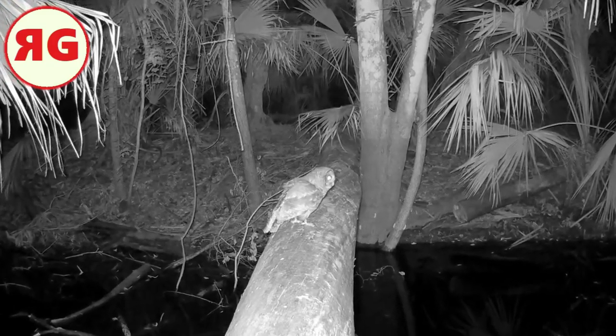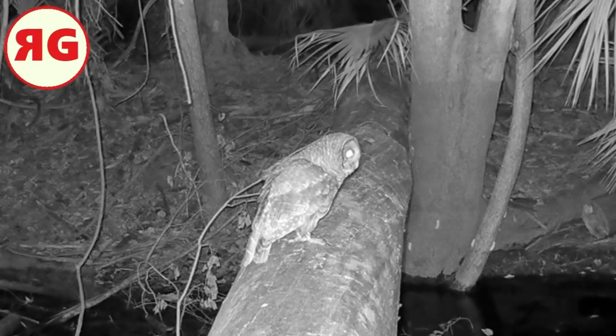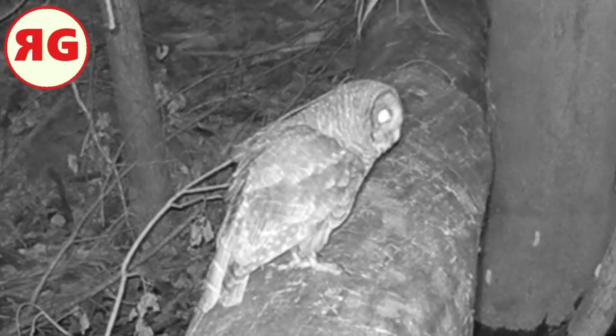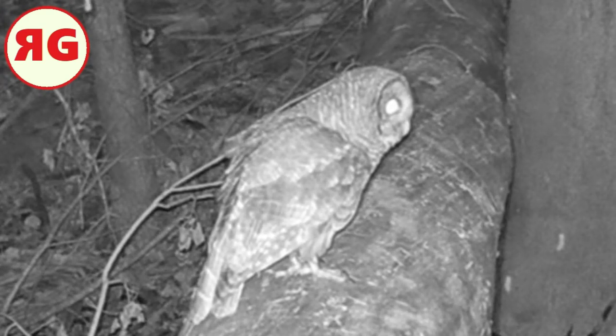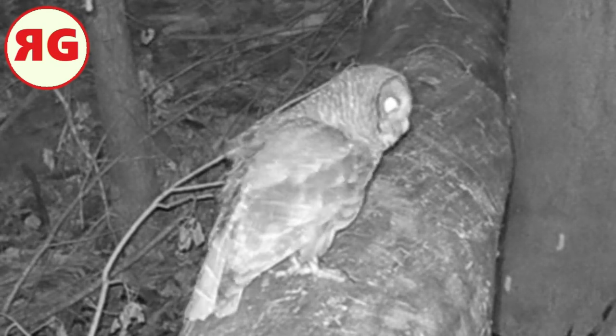Yeah. And here we are at the captain's log. And there's, I guess, the captain's owl? I don't know. Yeah, got a couple owls today. This one looks a little bigger than the ones we've been seeing, so I'm not sure.